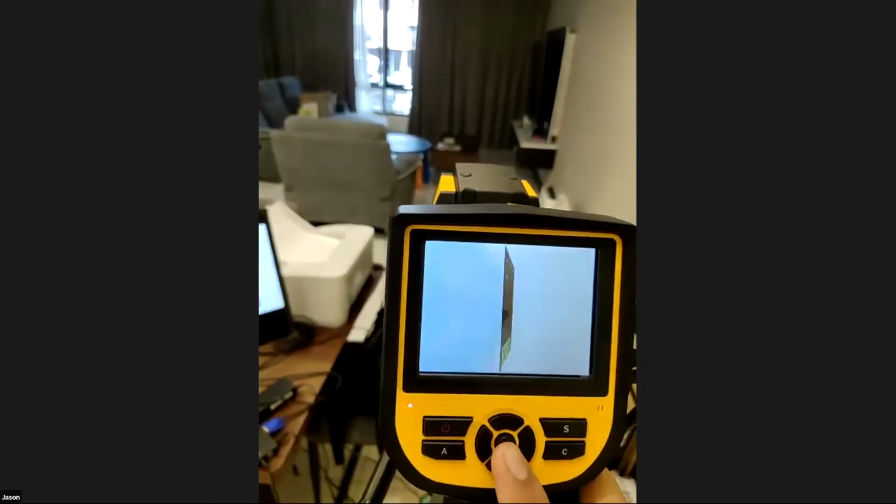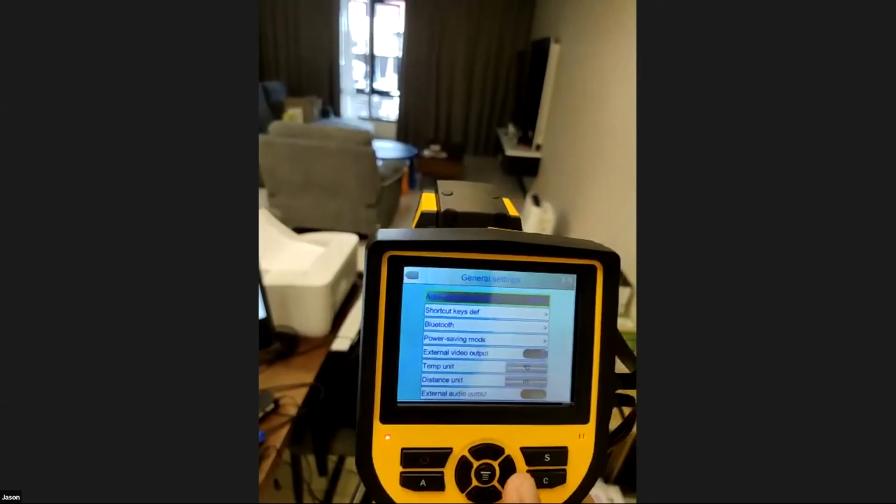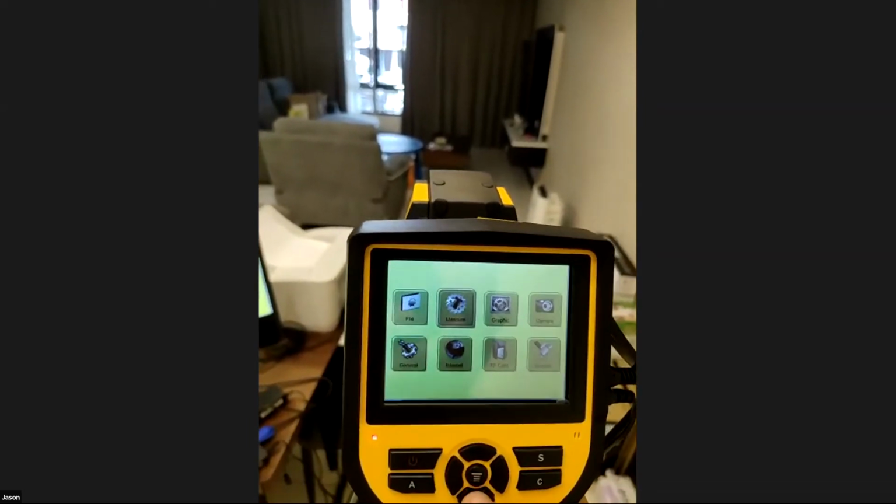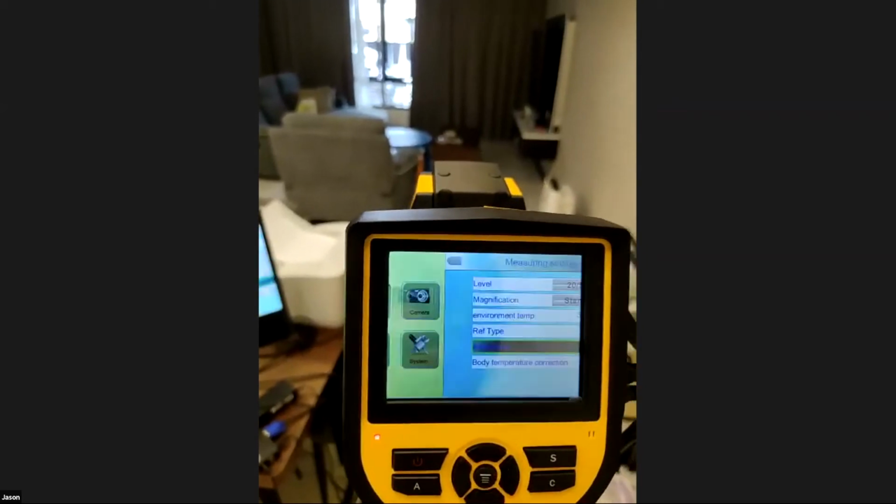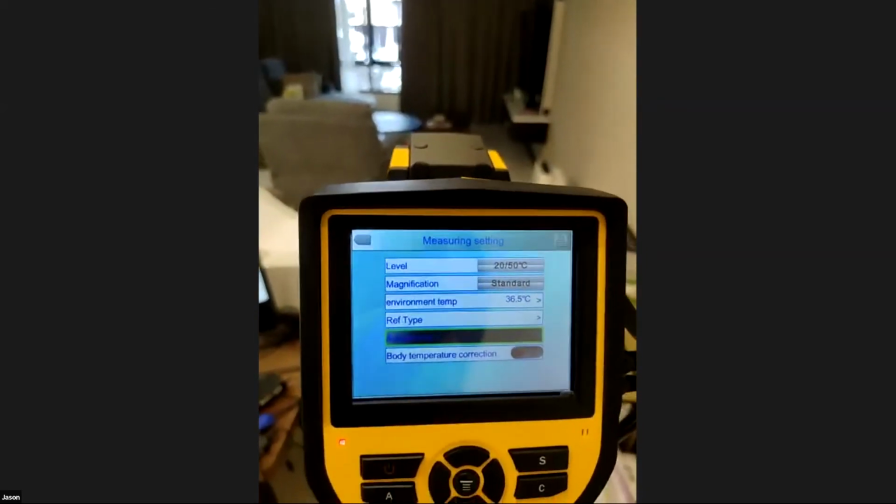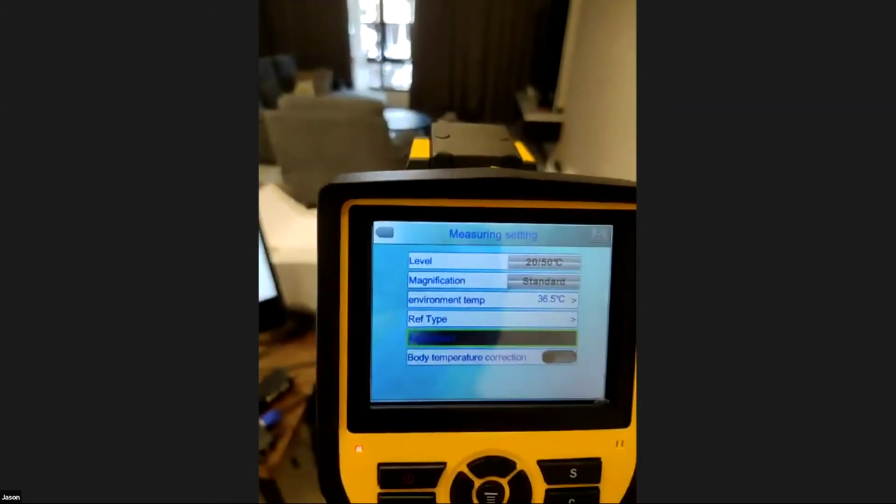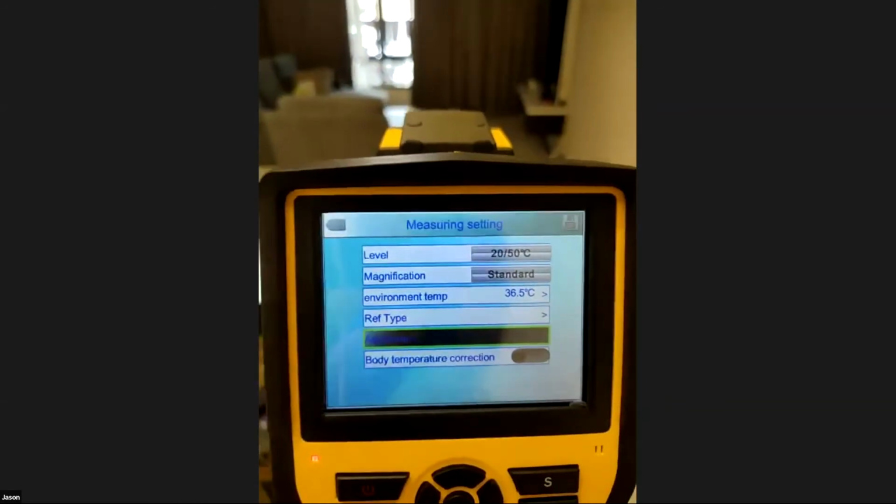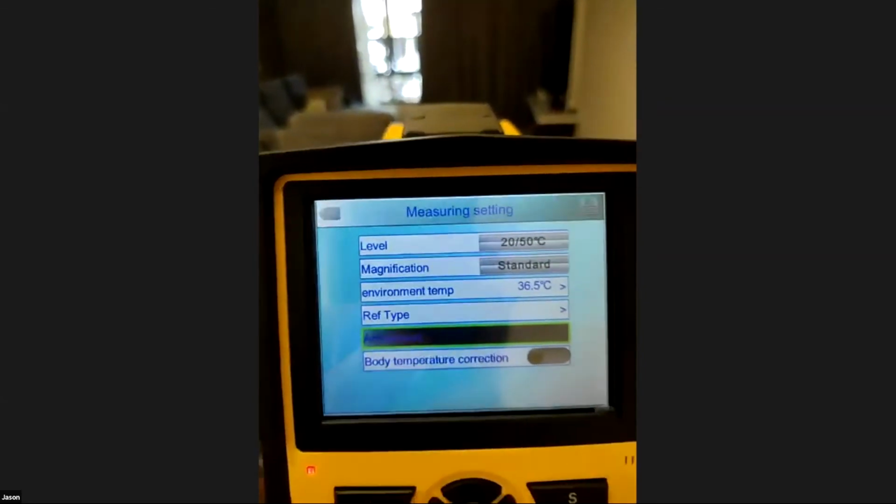Normally, how we set up this model is that before we let it go live, we get one of the staff to use a thermometer to scan his forehead and get the reading. Assuming the reading is 36.8, the next thing we ask him to do is stand in front of the camera within the 2 to 5 meter range, and we see the reading from the camera. Let's say the camera reads 36.2, which means we have a gap of 0.6.